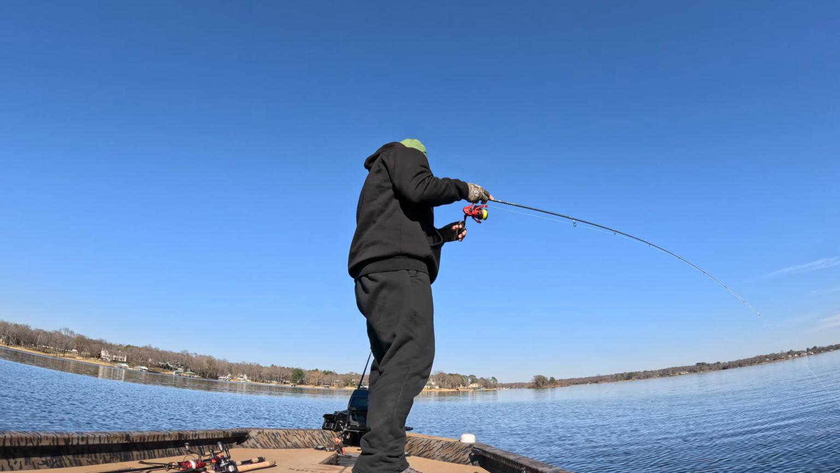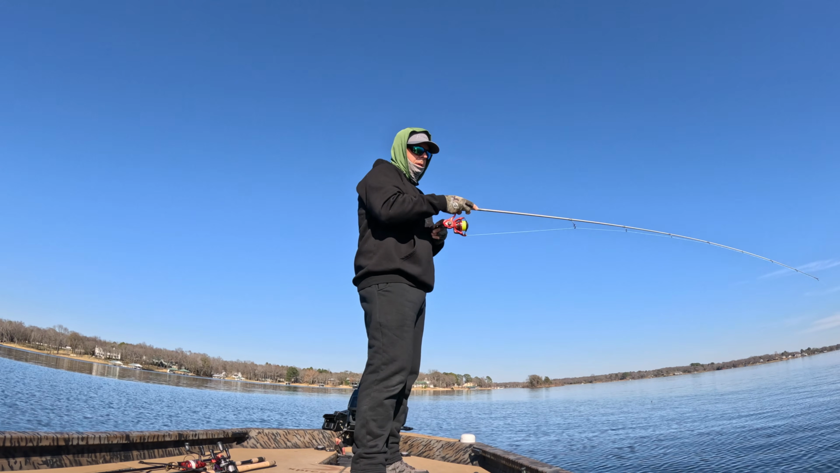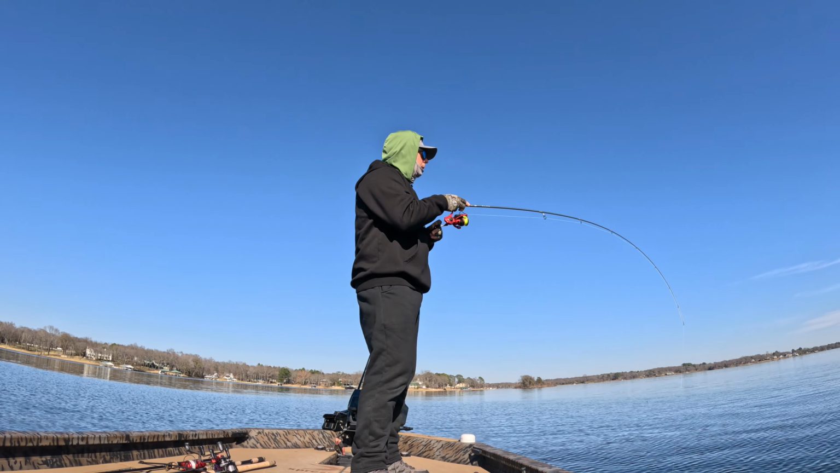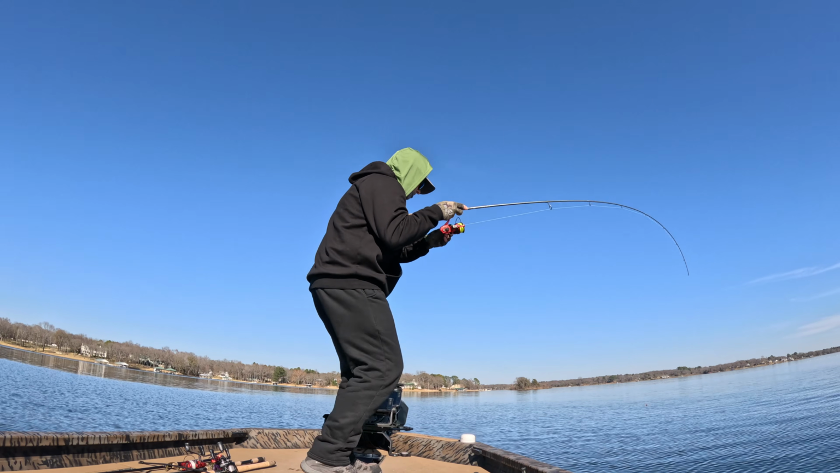And sure enough, I mean, that thing came up like a missile. Pretty nice quality one here. I just backed off the drag, have that light leader, but you're out in open water. You just back down the drag, let the rod do the work, and get a pretty nice chunky pre-spawner here.